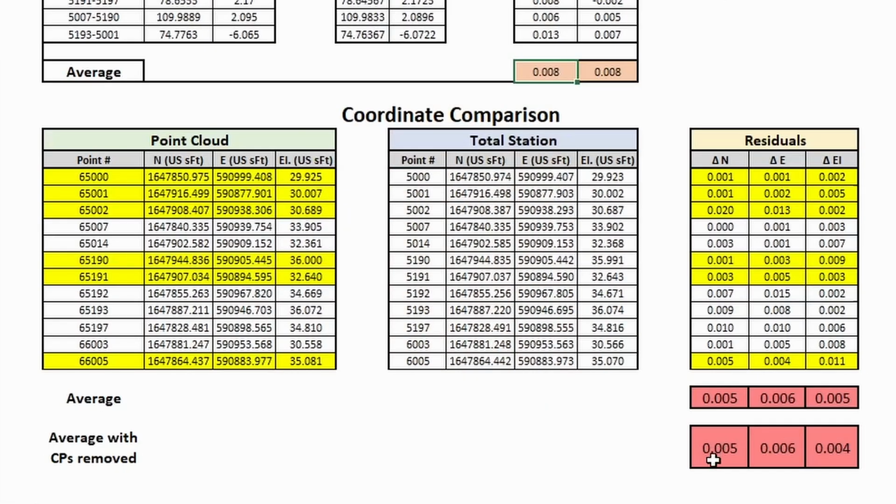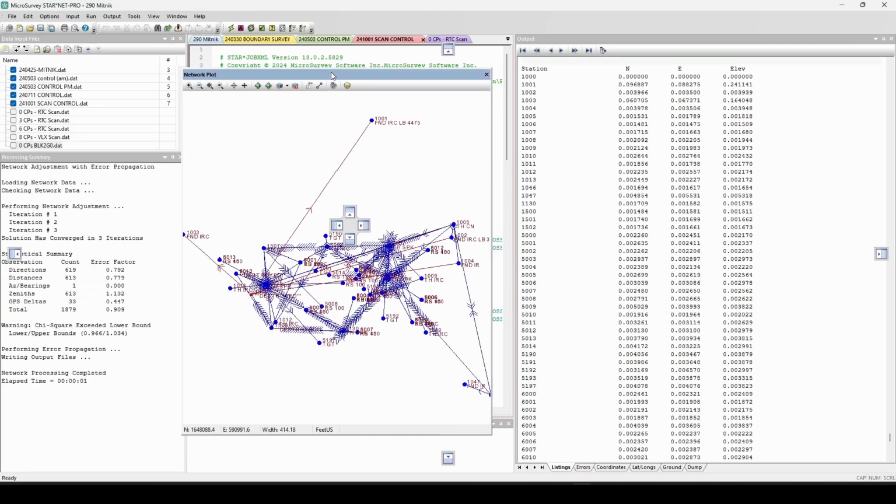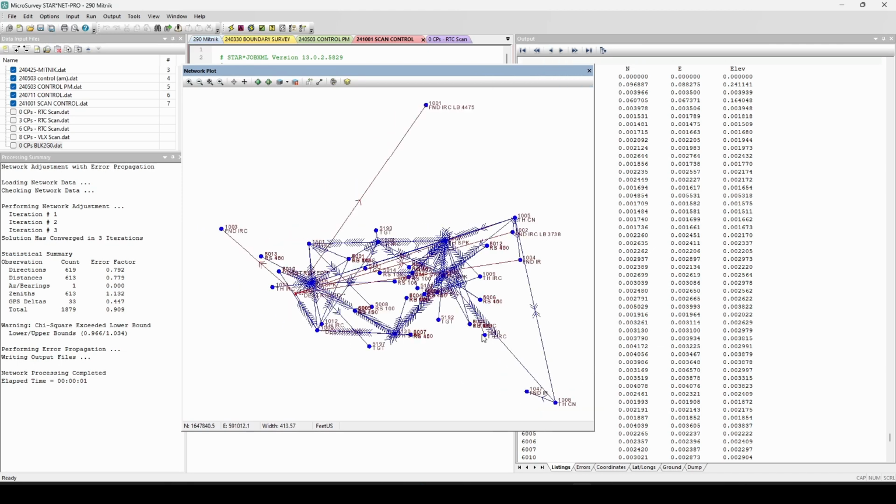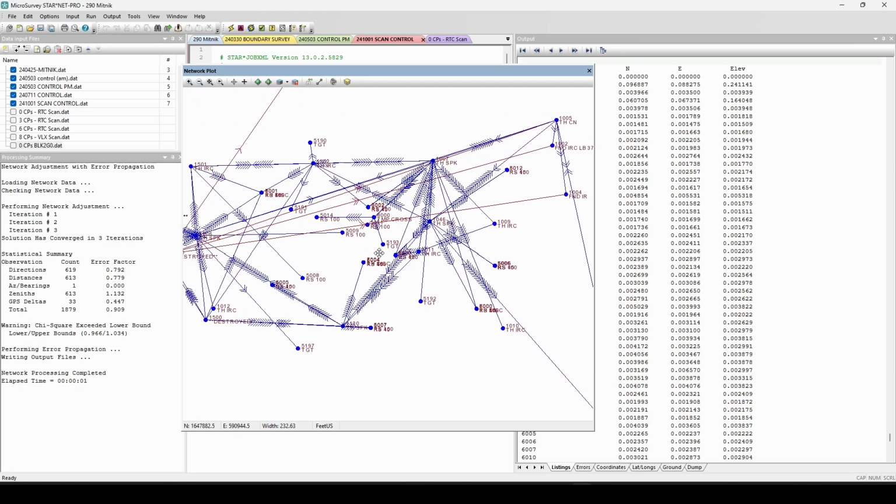The independent check shots had average residuals in the northing and easting of 5 thousandths and 6 thousandths of a foot or 2 millimeters and 4 thousandths of a foot vertically or just over 1 millimeter. Even with poor overlap, the high-quality least squares adjusted control network was able to get that average check shot residual down to under 1/8 of an inch.